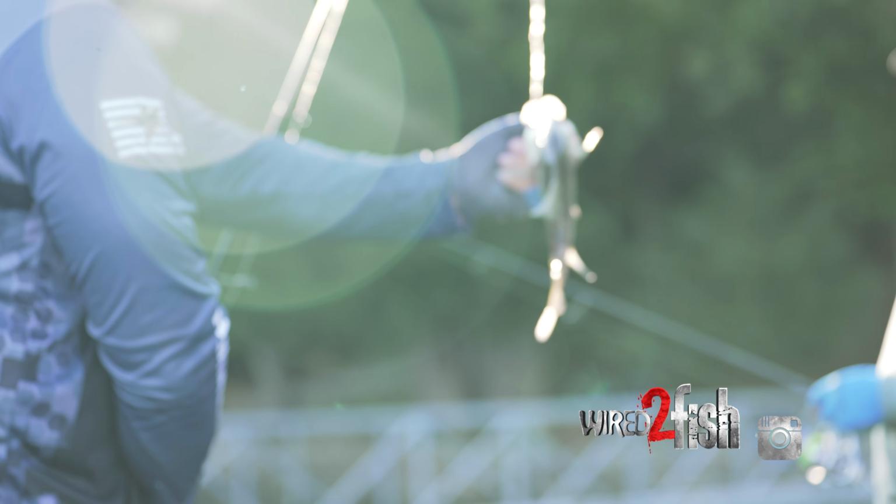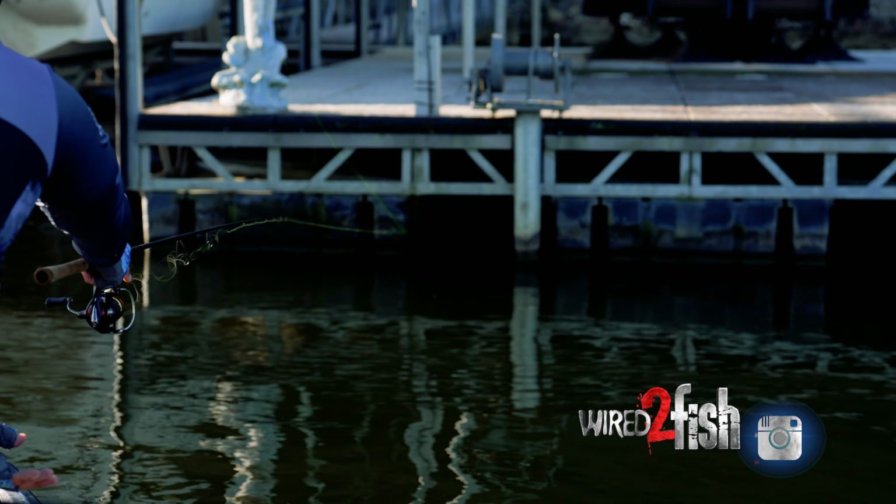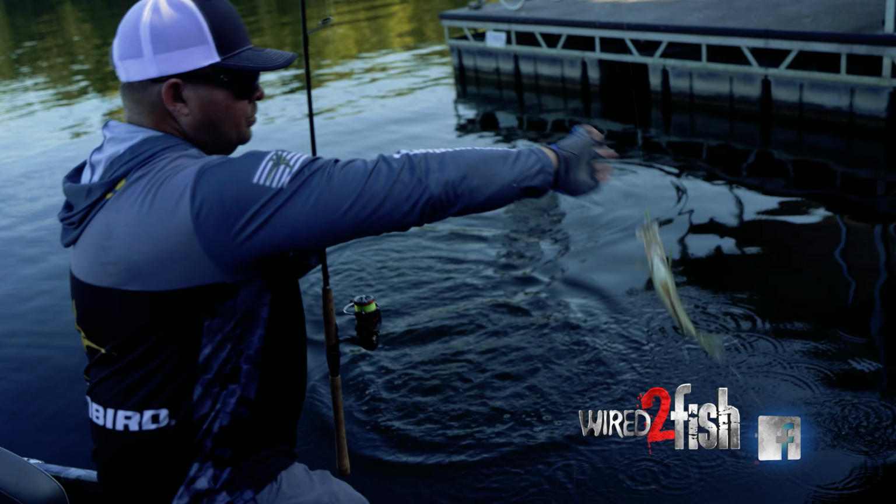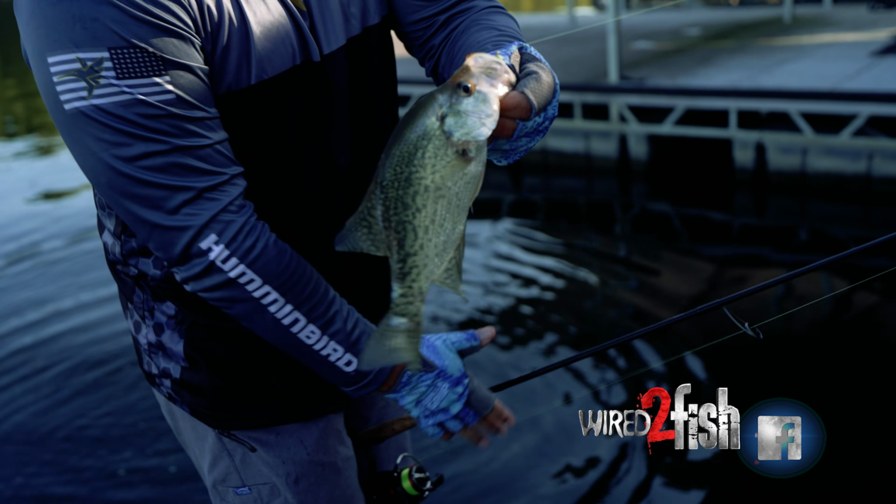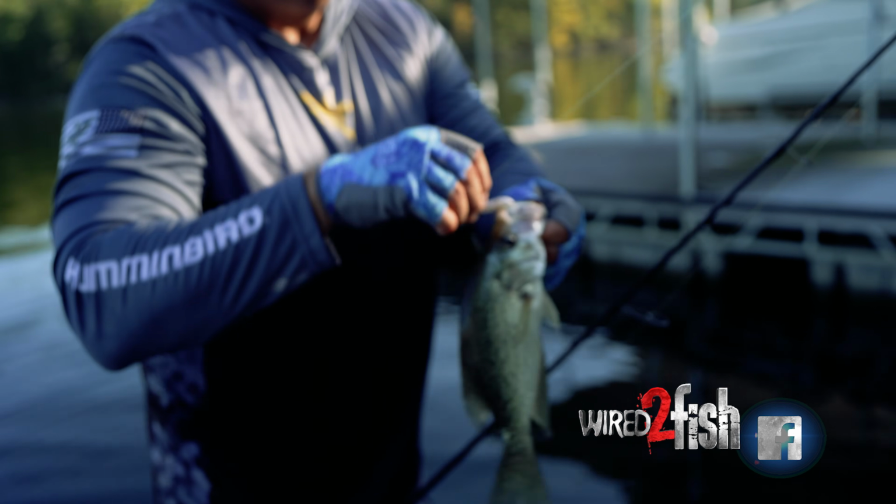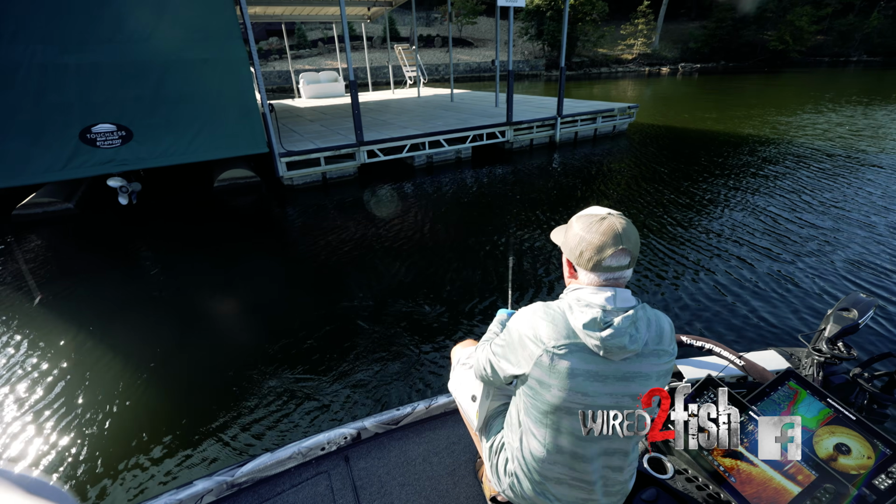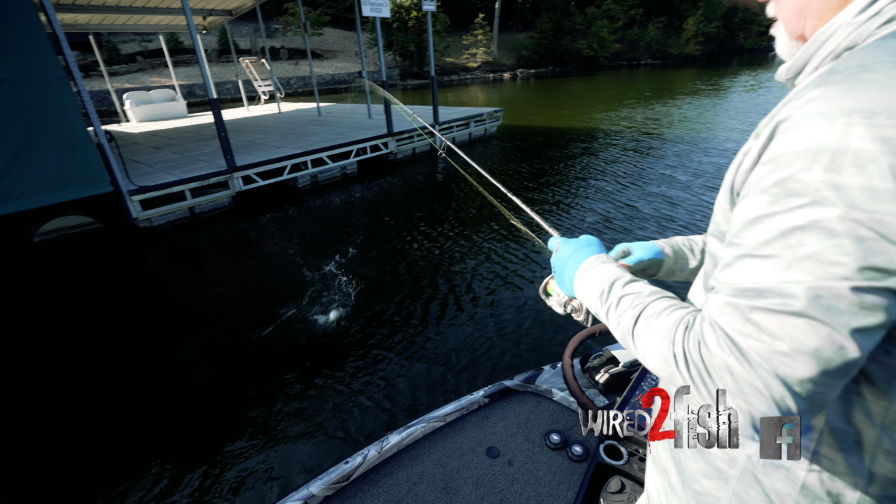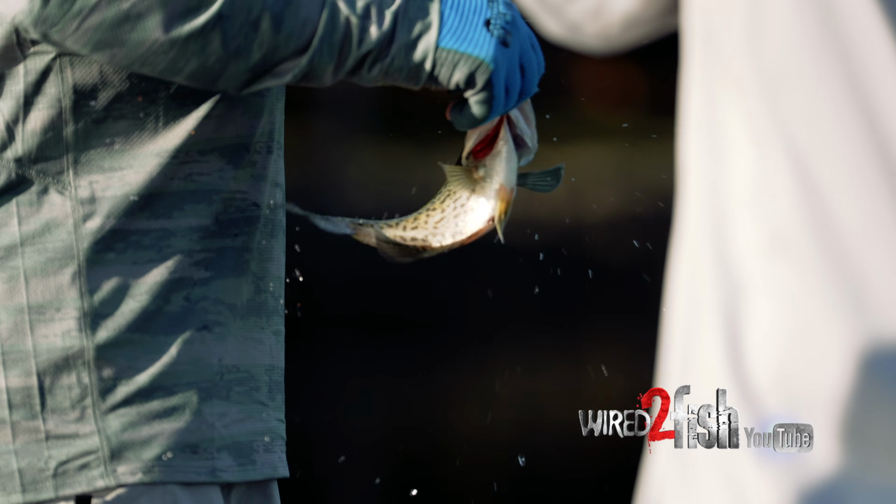Go back, crappie. That's quite a bite, right? It is. There's a good one. A little bigger. They're in there. I know there's some good fish under there. There's always some that run together with them. That's a little guy. They gotta be little before they can get big.